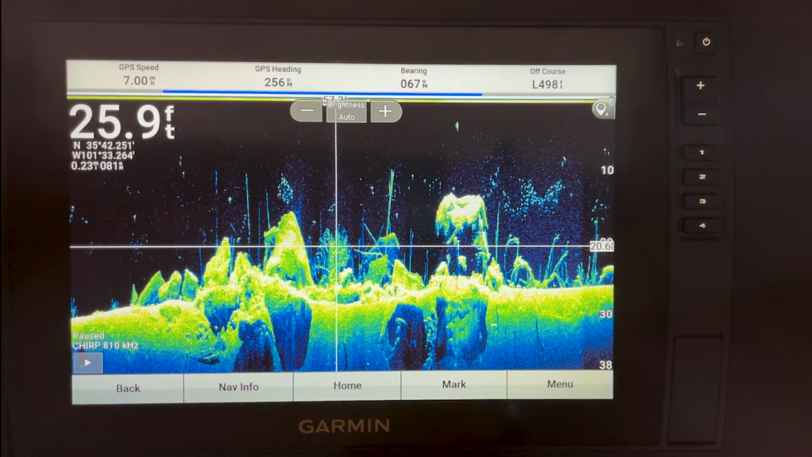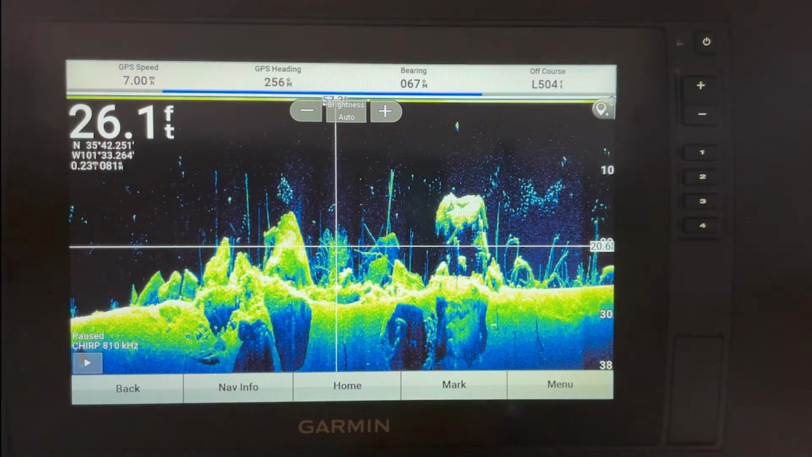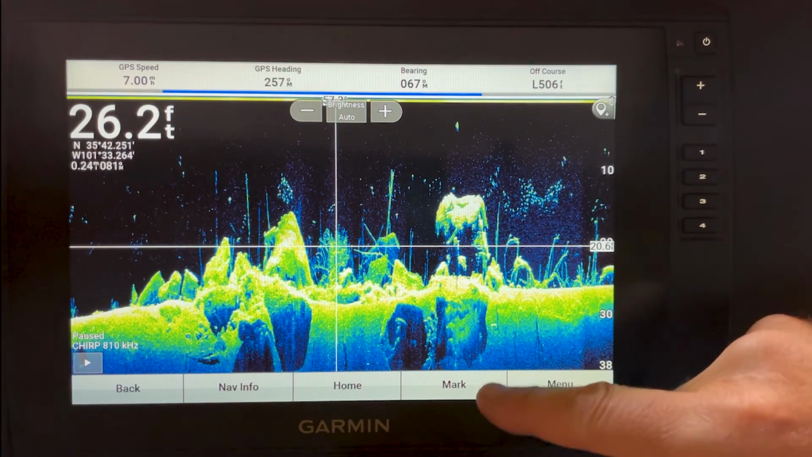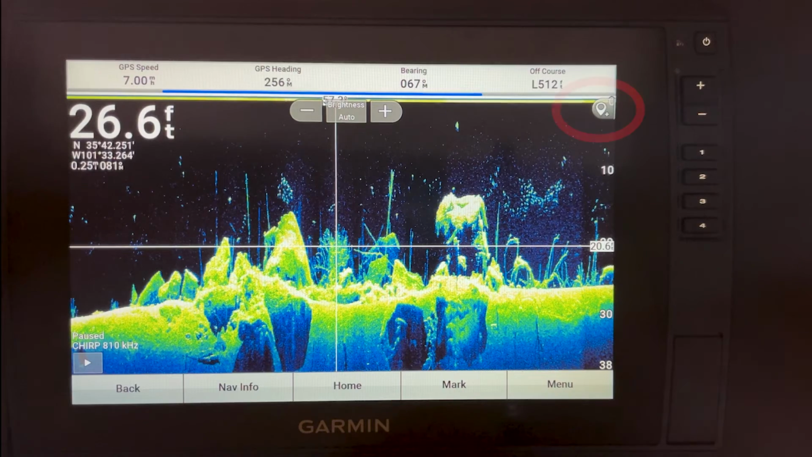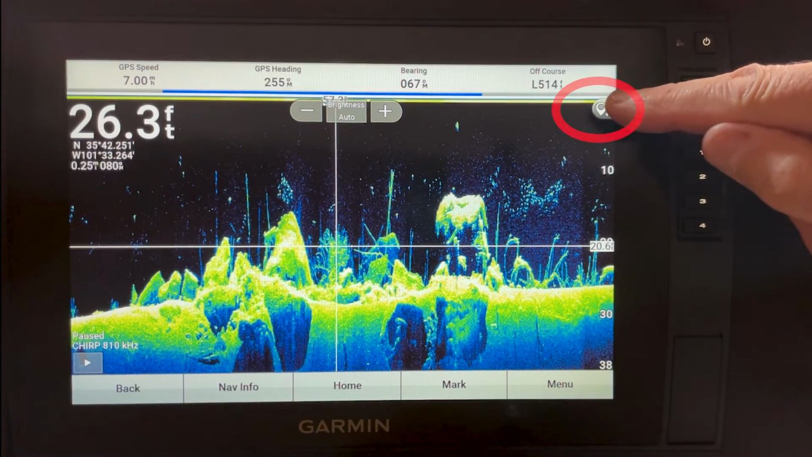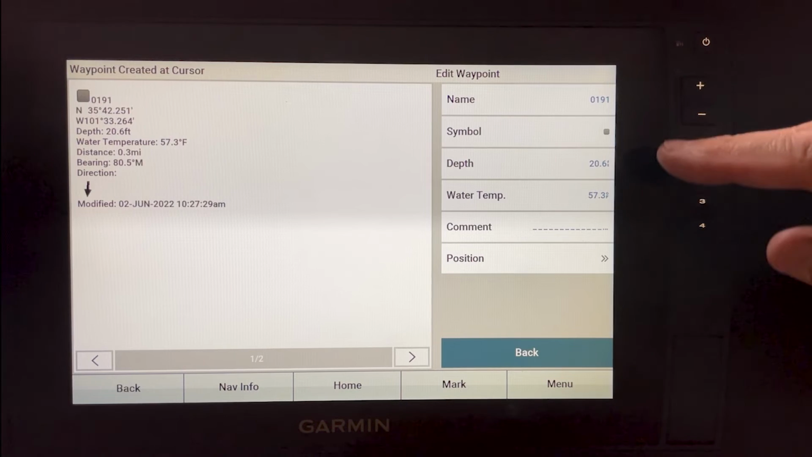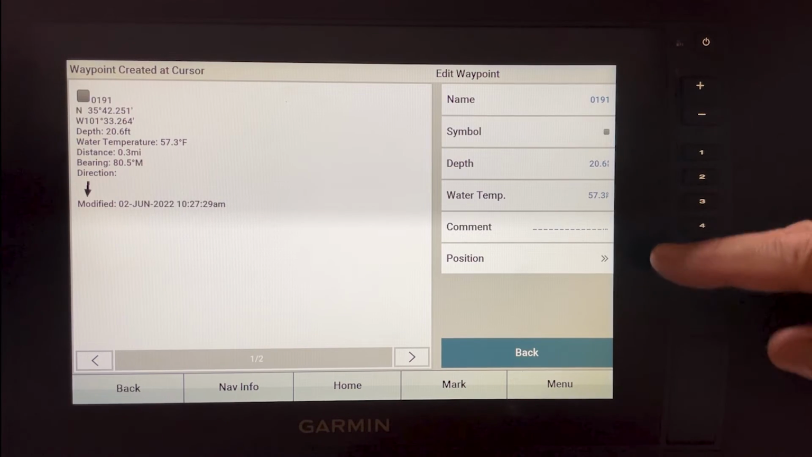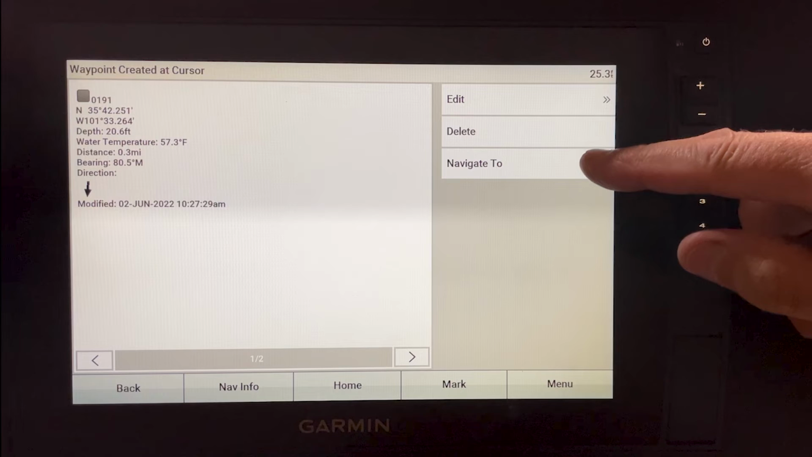So you may be 30, 40, maybe 100 yards from where you actually want to mark that, because you've got your screen paused. And if you hit that mark, you're going to be way off. And believe it or not, that throws a lot of people off. So don't forget about this inverted teardrop up here. And from there, you can name it, give it a symbol, do whatever you want to with it. And you can navigate to it.